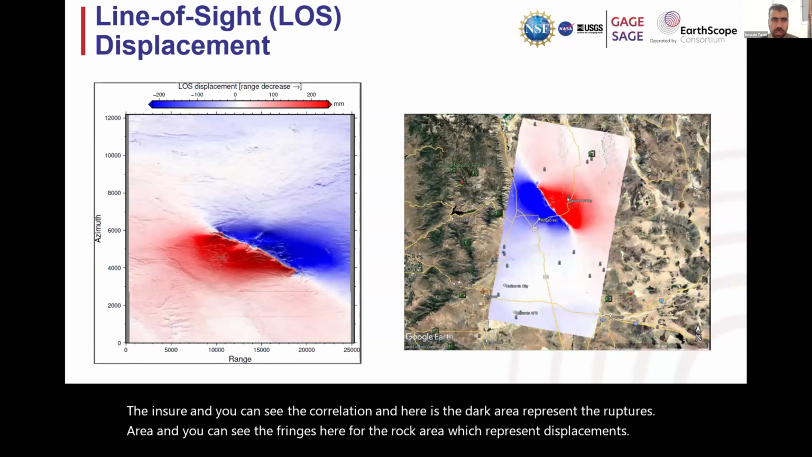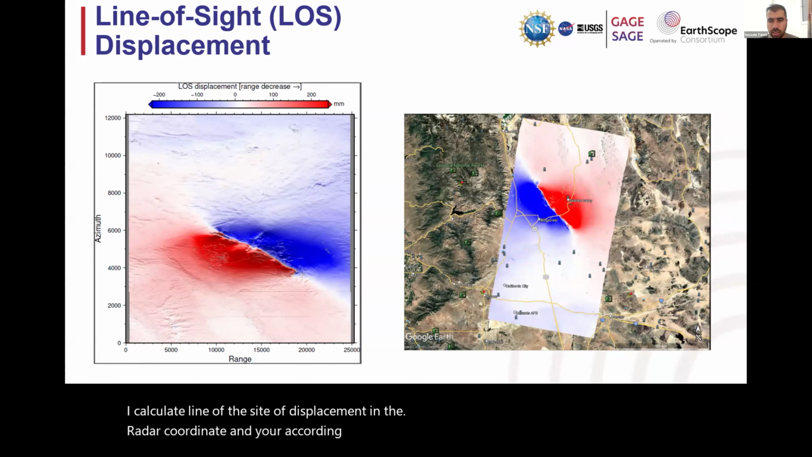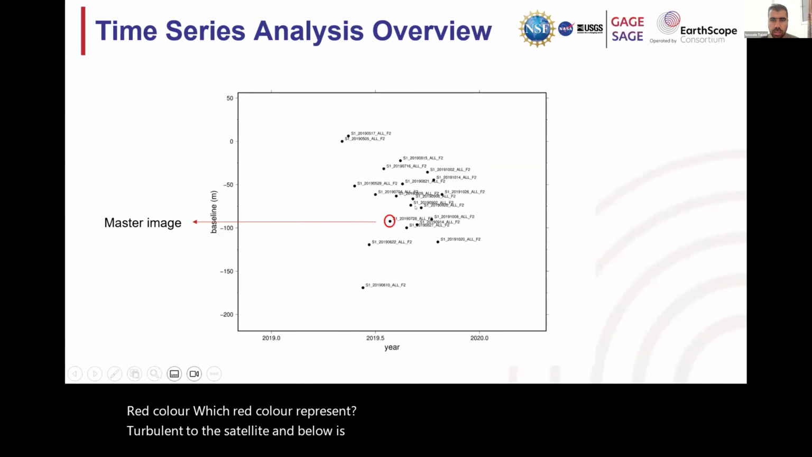I calculate line of sight displacement in the radar coordinate and according to Google Earth, and you can see the displacement in the blue and red color, which red color represents toward the satellite, and blue is away from the satellite.